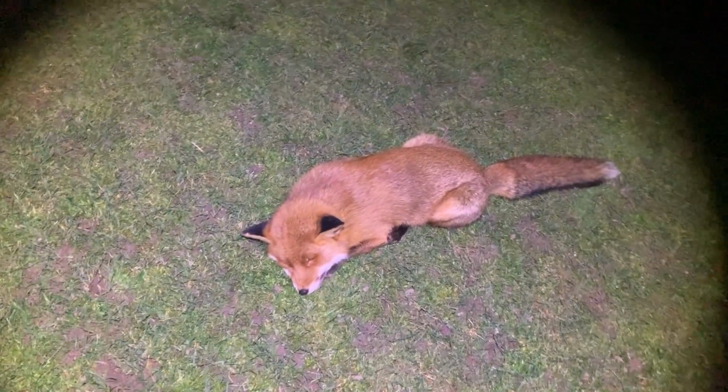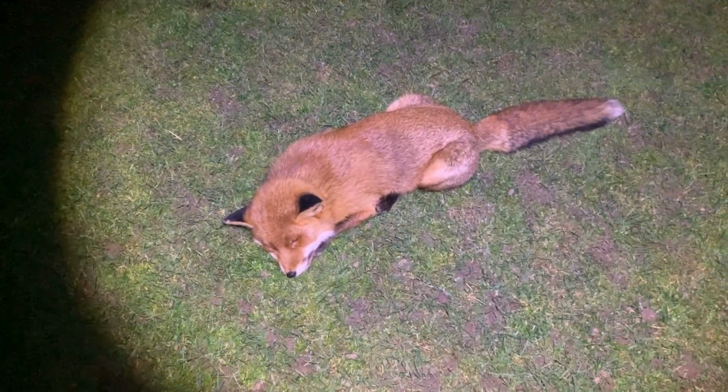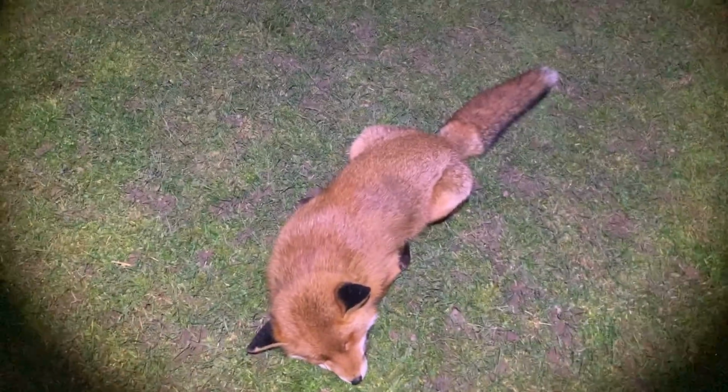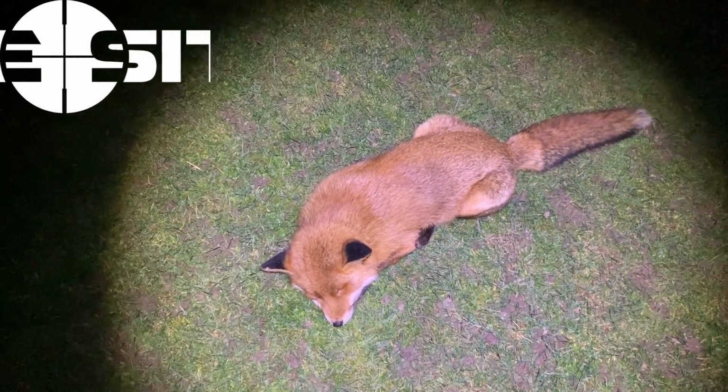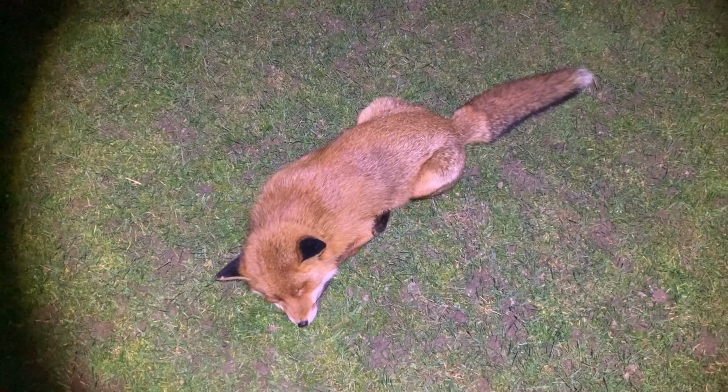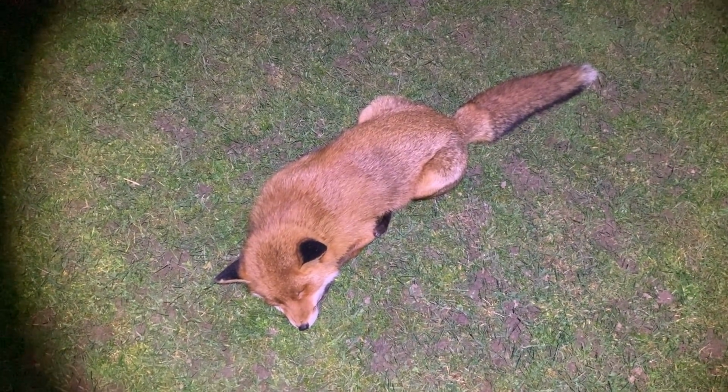Here came absolutely bombing in. Look at that fat one. Bloody hell. There's a corker. That is a big one. This start lambing here really soon. There's all the sheep. And there's one big fox taken care of. 1st of January 2019, that's the second one of this evening. Good start to the year.